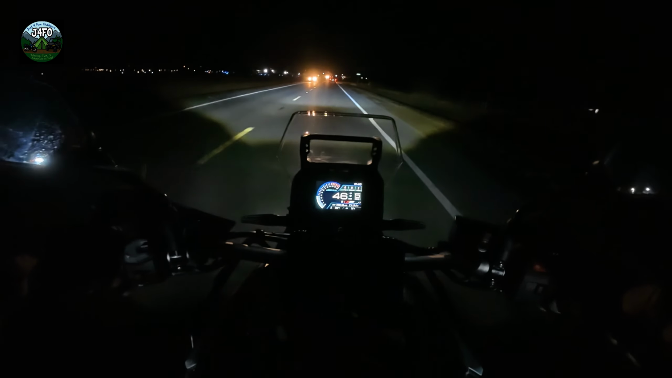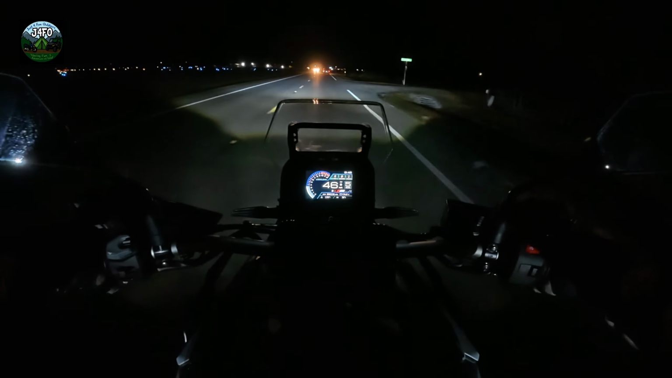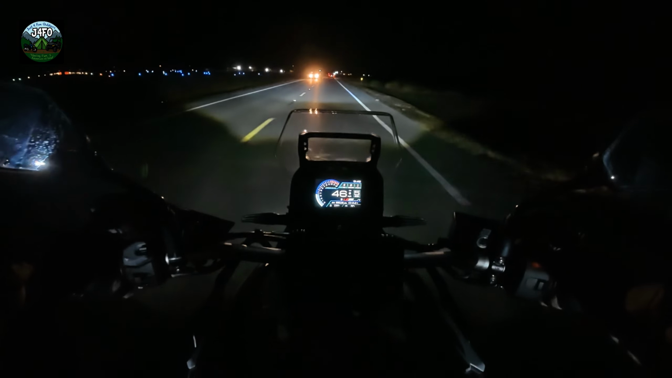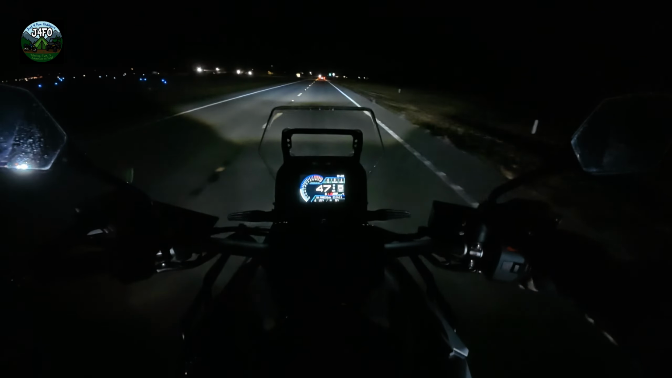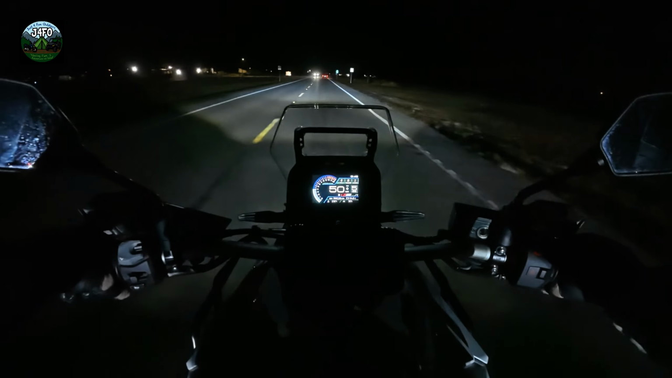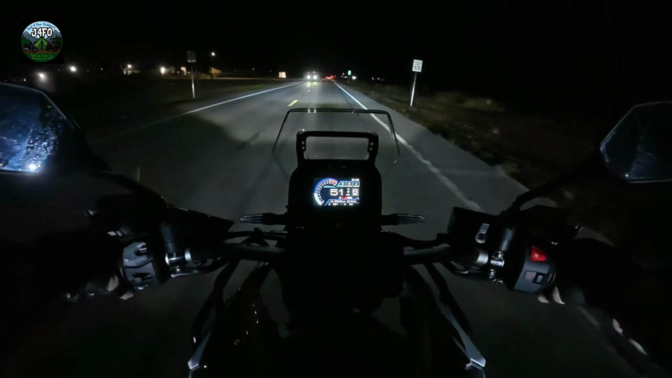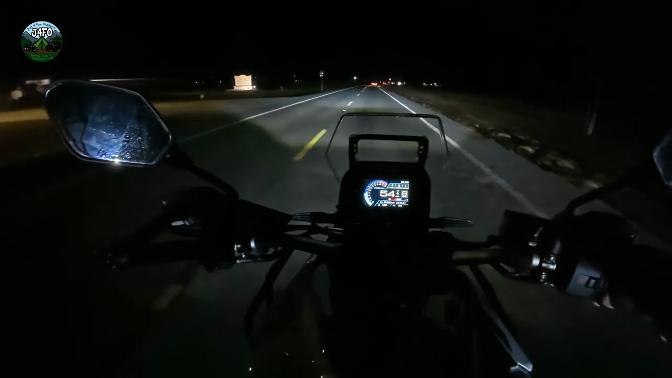But when I rode it, I really, really liked it. Now, all three of these bikes that I've mentioned have way more power than I'll ever use. I'm not that kind of kid anymore. I'm just out here riding, enjoying myself.